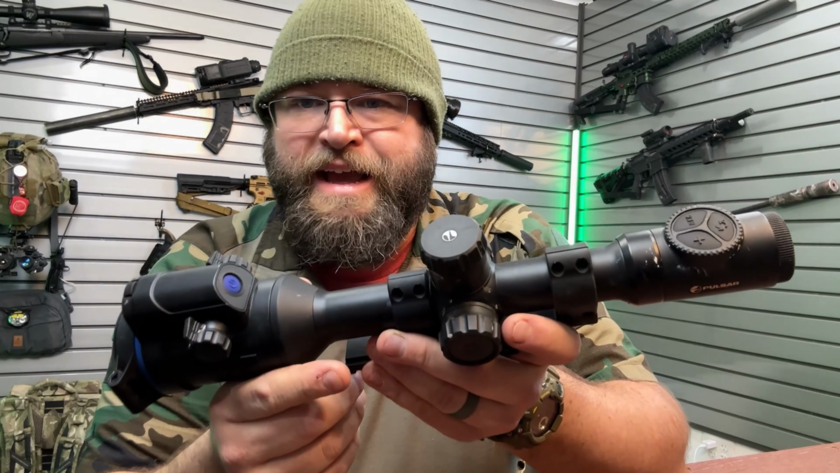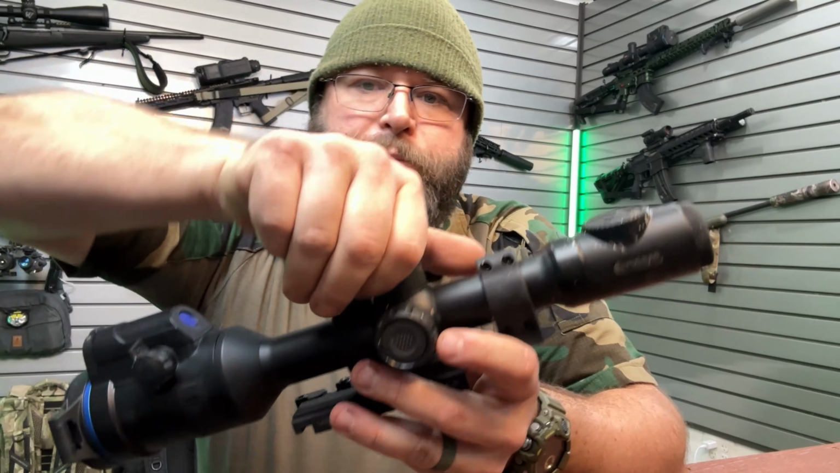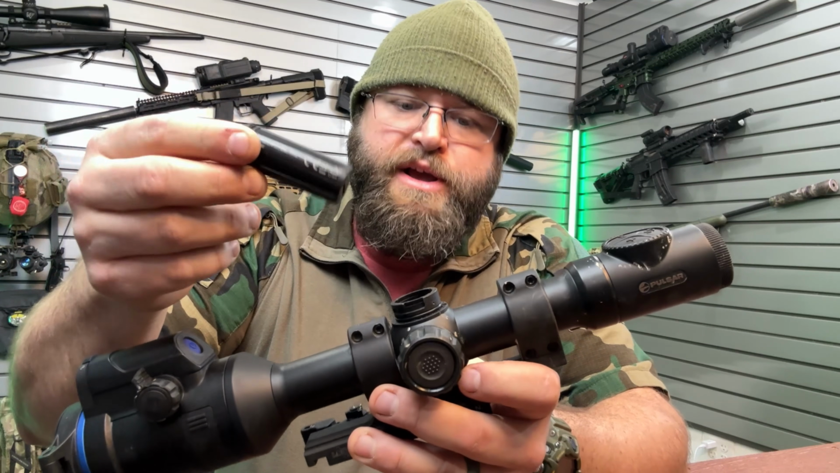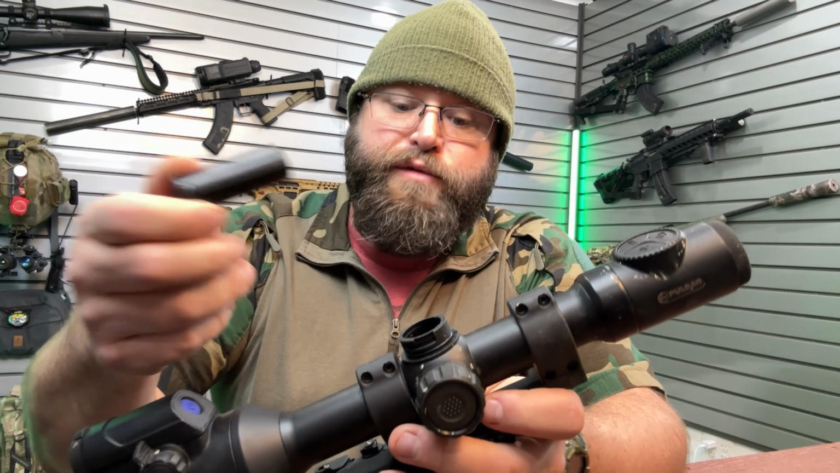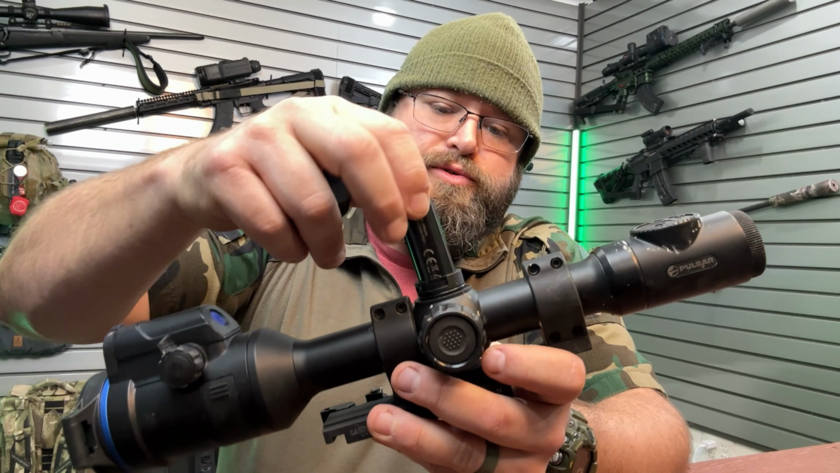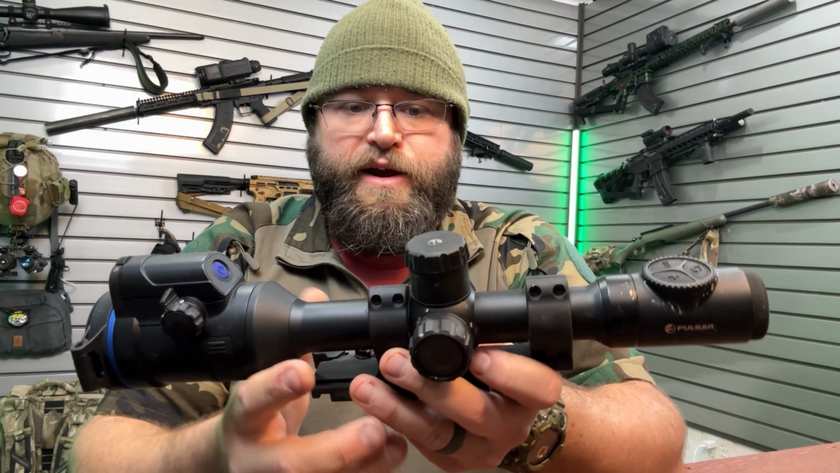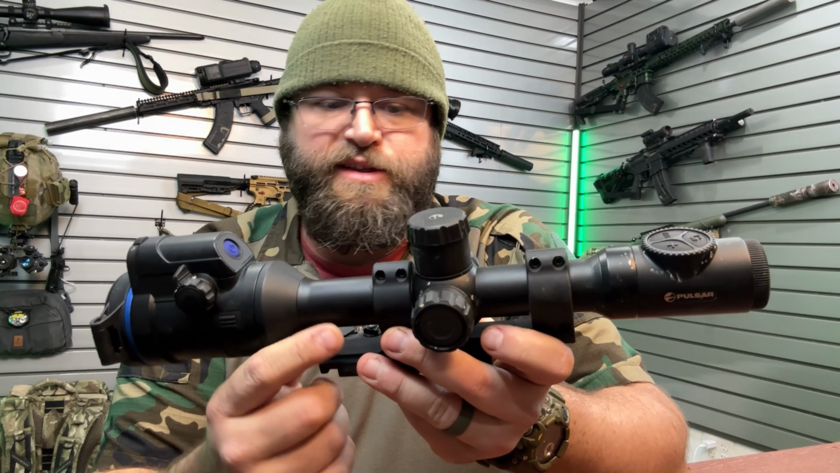Like usual, this has an internal battery, plus this top turret comes off and has your removable battery, so that way you can change this one out on the fly while you're still running the internal after this one goes dead, and you just put a brand new fresh battery in there and then go back to running this one, saving this internal.